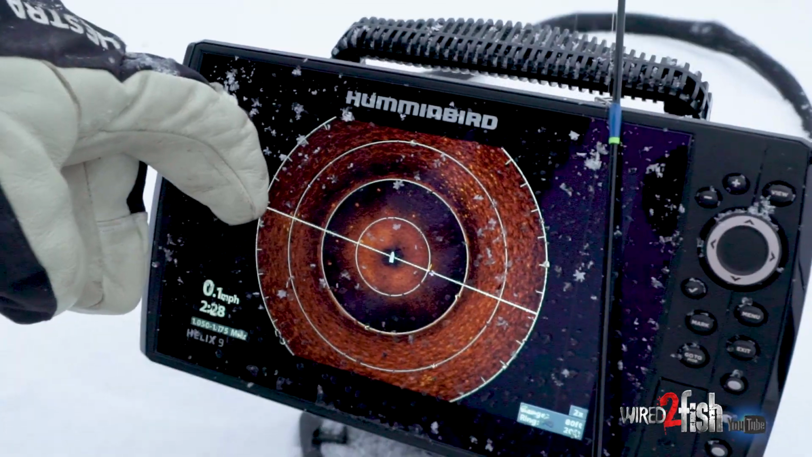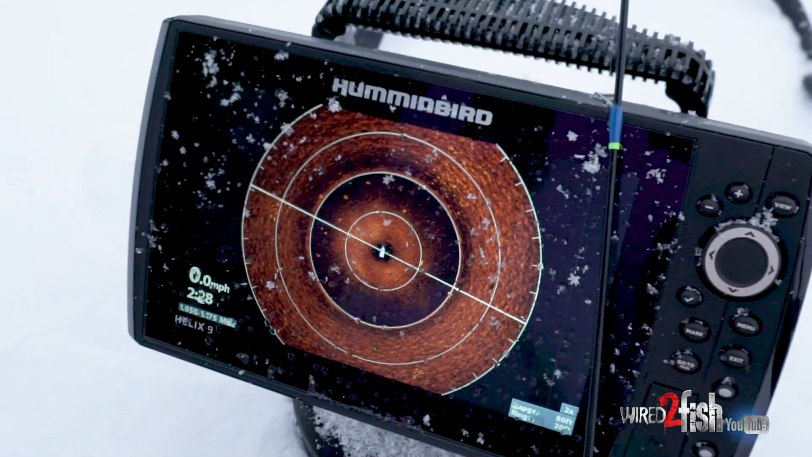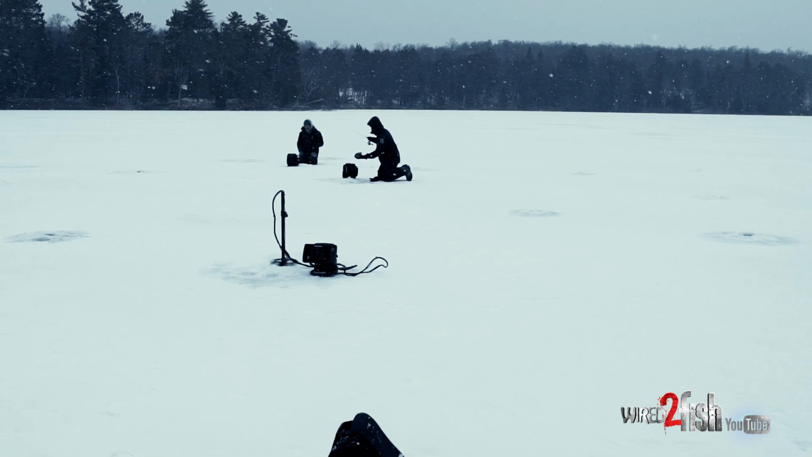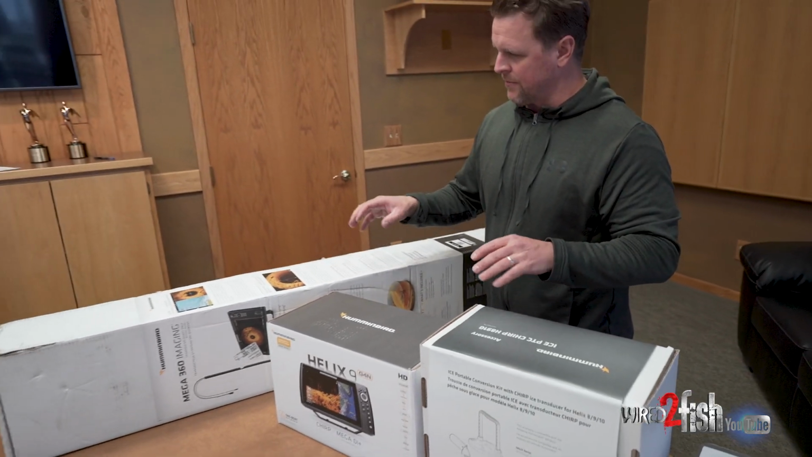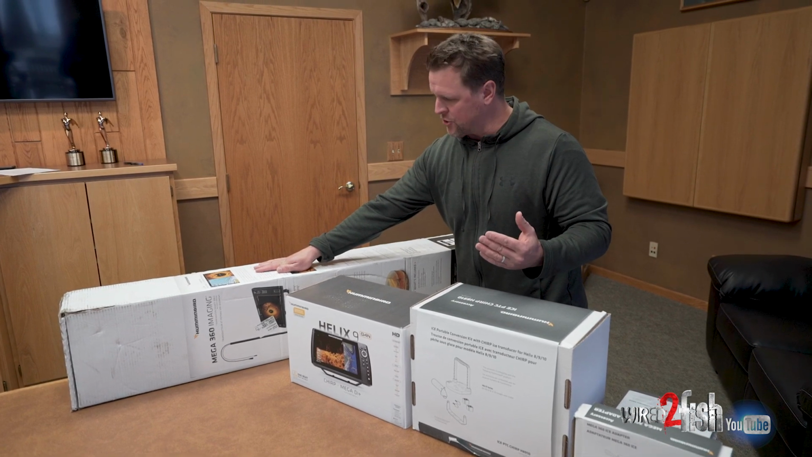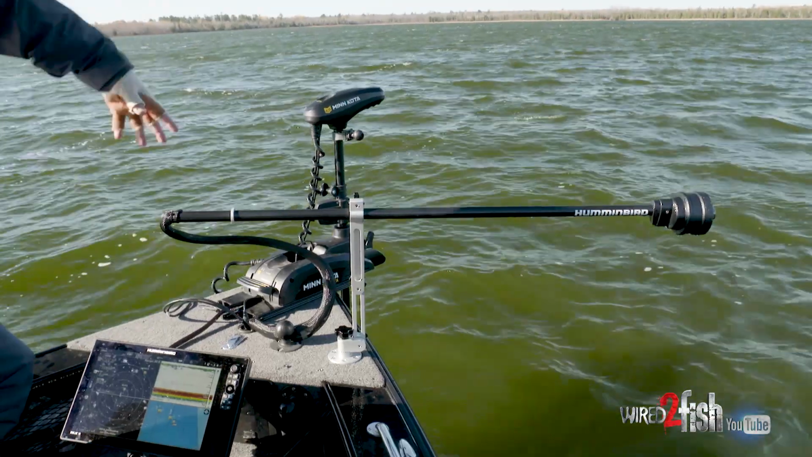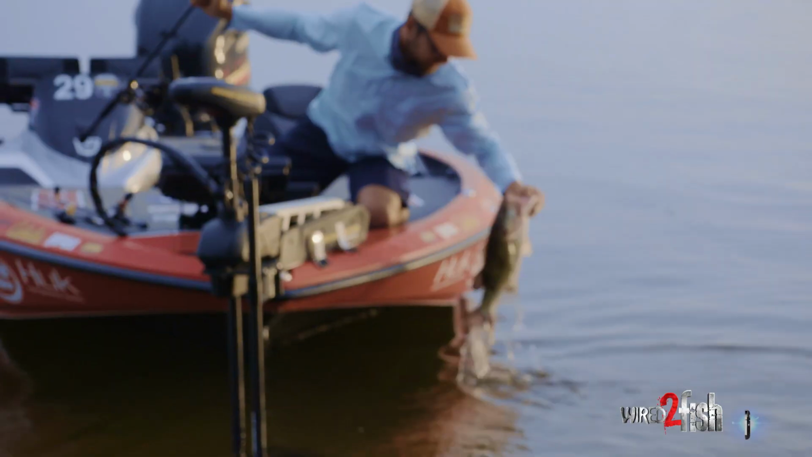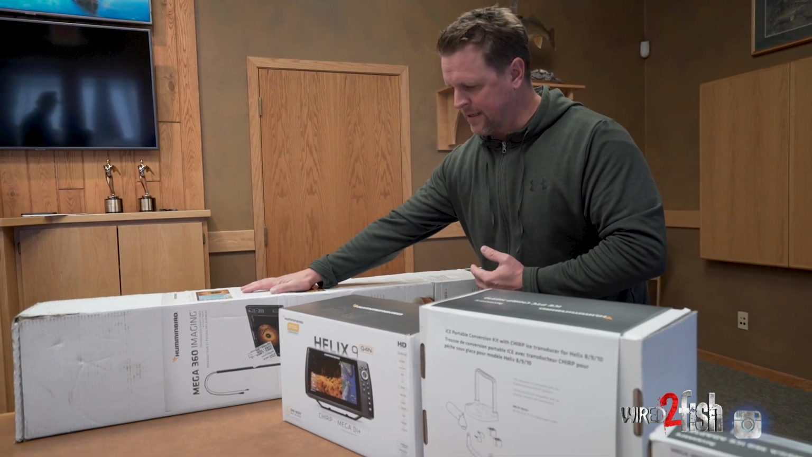And now that we have that on ice, there's a few specific things that we need to get operational. I'm gonna spare you guys the unboxings, but I do wanna go through all of the equipment involved. What I have here is a brand new MEGA 360 imaging unit, and the ice packs are compatible with any 360 imaging out there, regardless of the trolling motor. So keep that in mind. For the sake of this demonstration, here's a brand new one in the package.